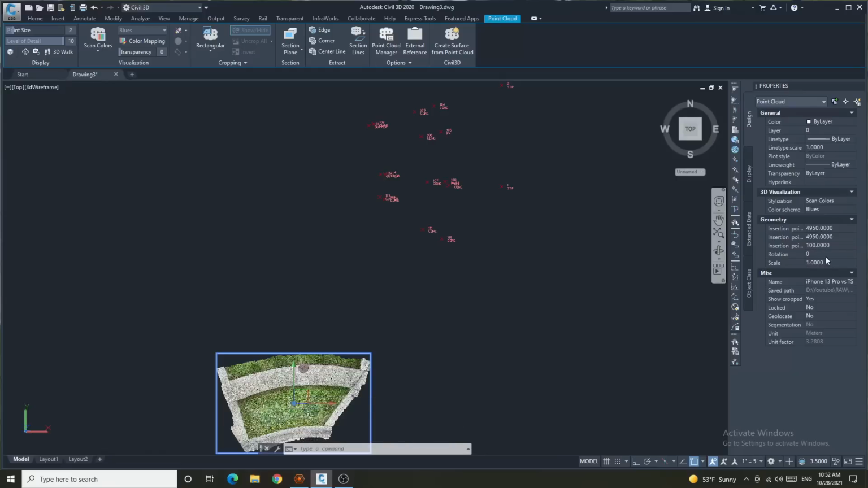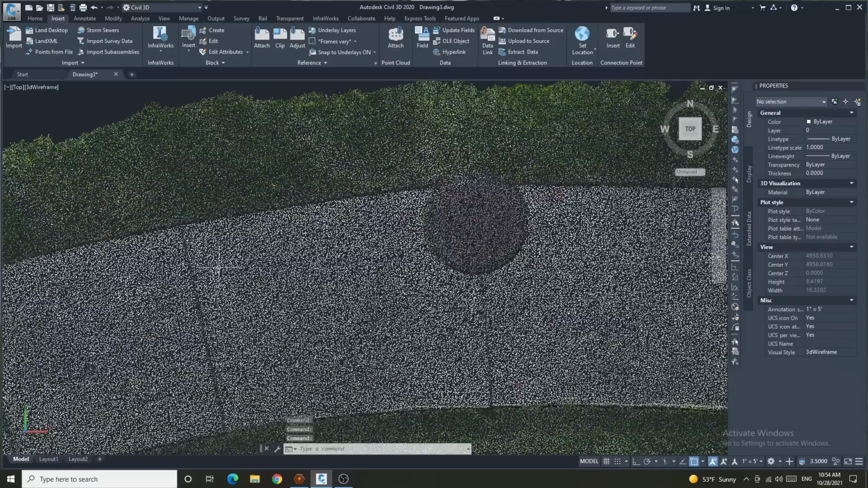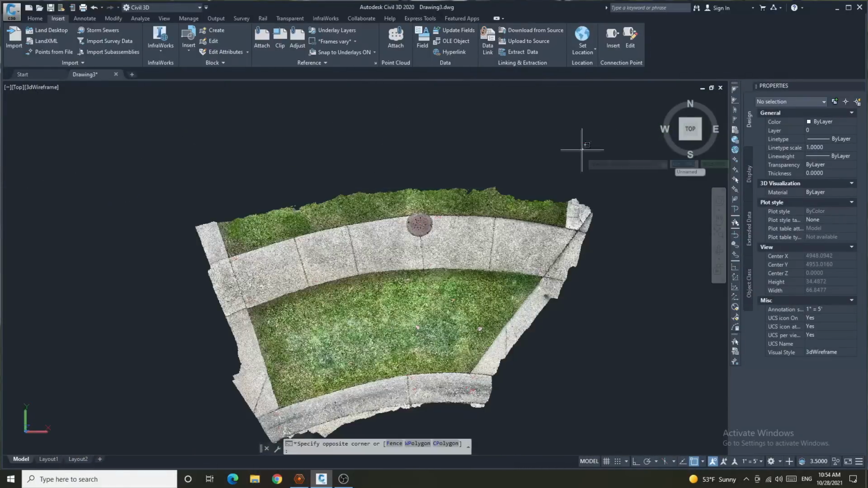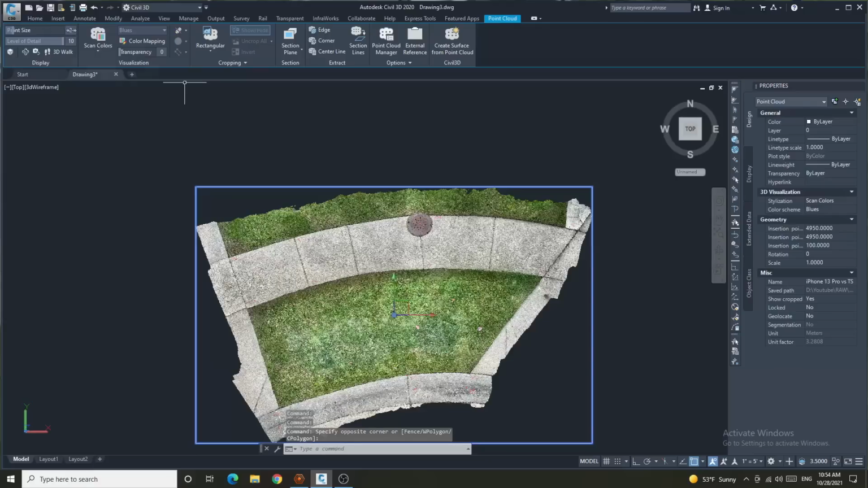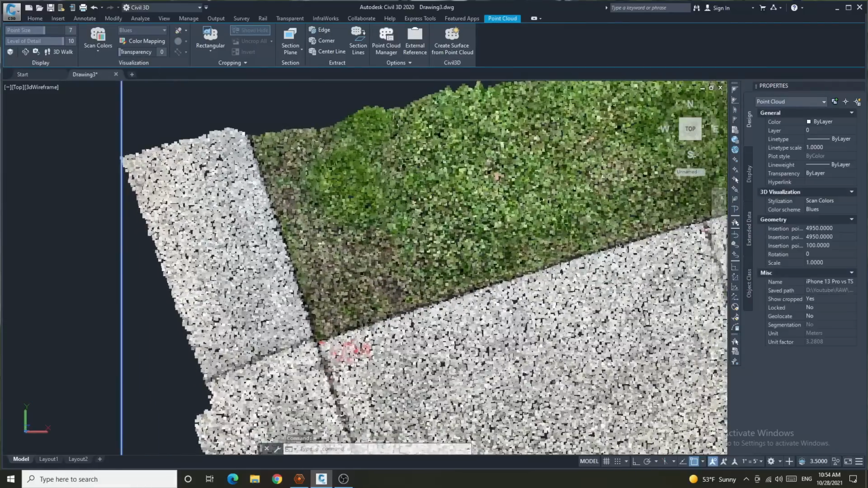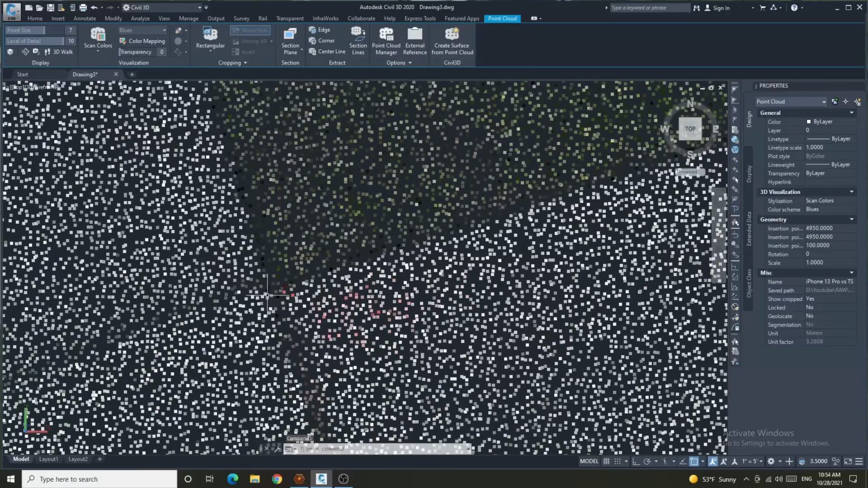So now when you look at this point cloud, you can see we have the RGB values of all the points. The points are kind of small, so I'm going to select this and increase the size to, I don't know, 7. That way when I zoom in, I can really see the points. So I can see it right there.